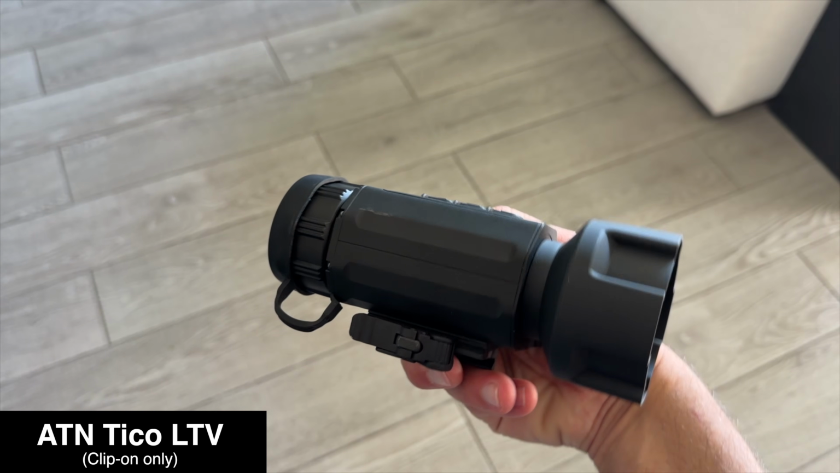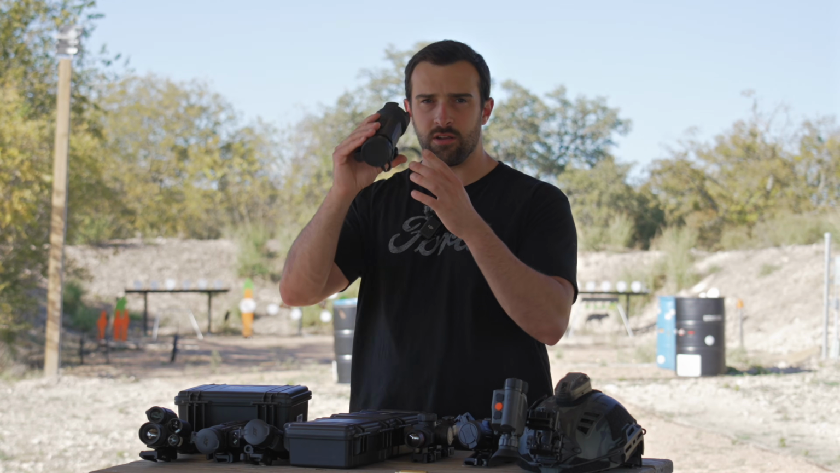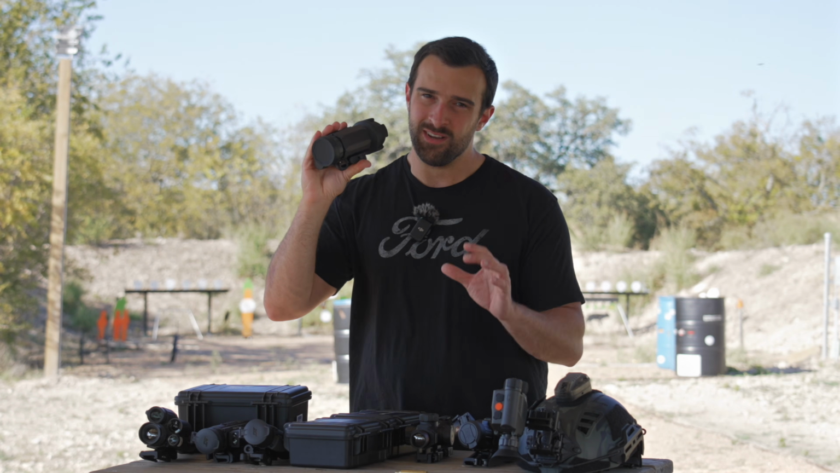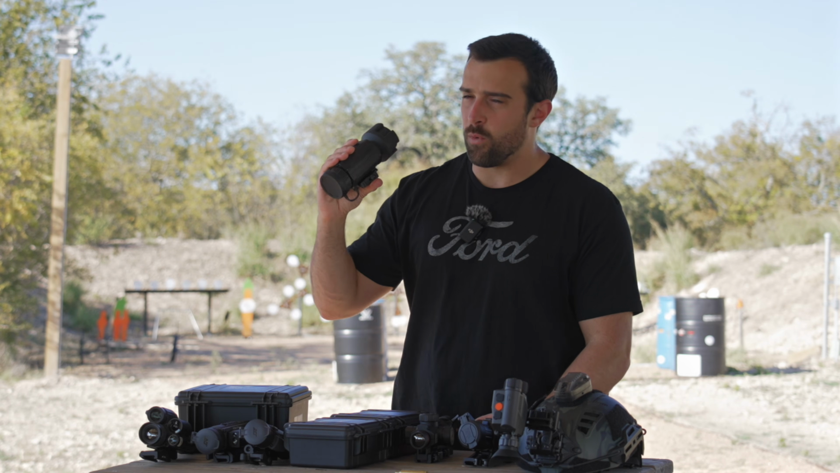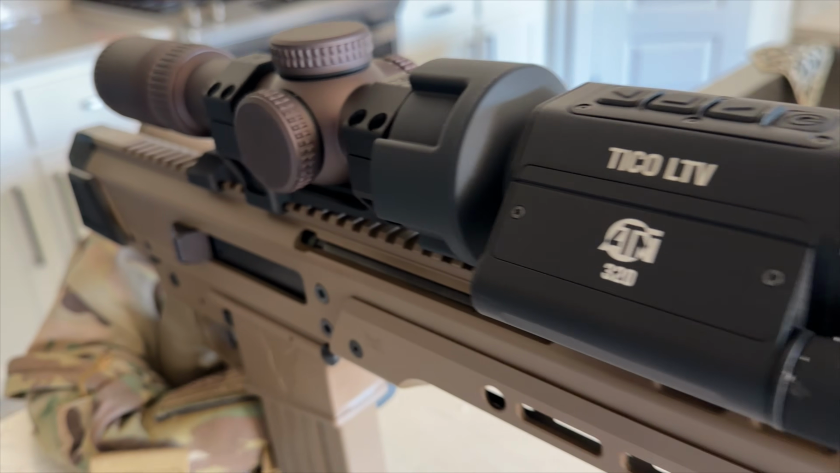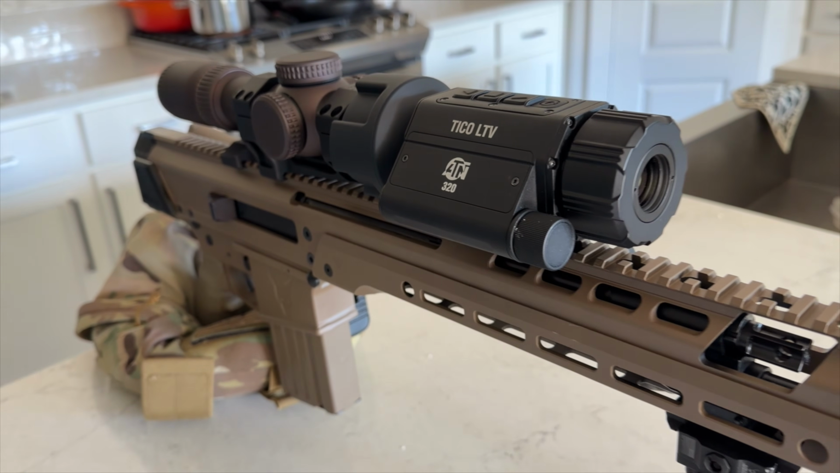Now, if you wanted to, you could get a different eyepiece here, so it can be a monocular. If you put your eye up to this, it's just a very small viewing window. It can kind of work, but it's just not optimized for it. If you wanted to, you can turn it into a monocular, but out of the box, this is just a clip-on only. Resolution's 320 by 240, 25mm objective lens.